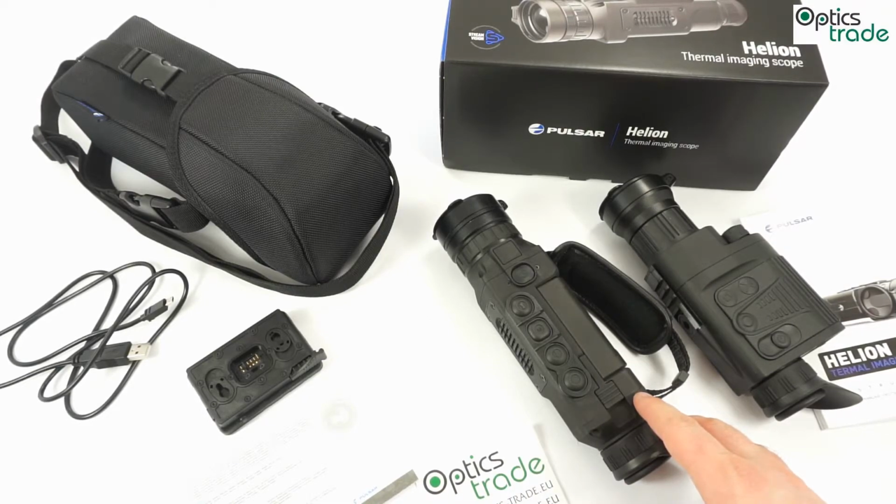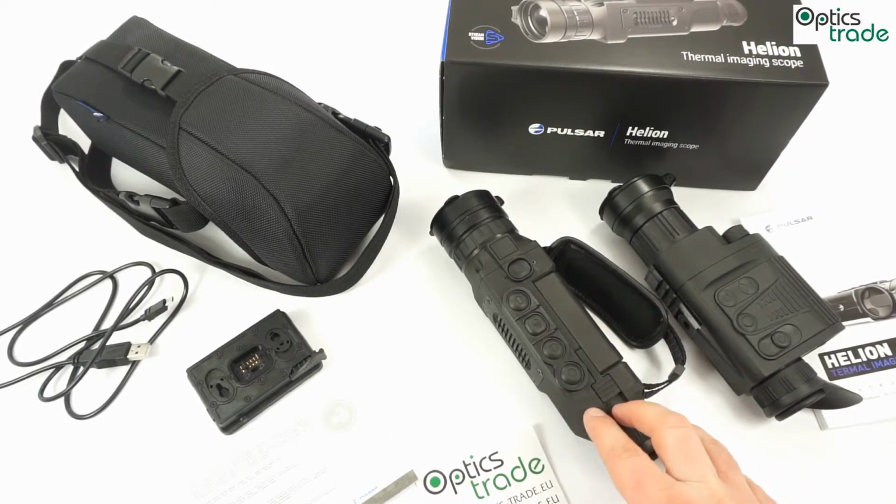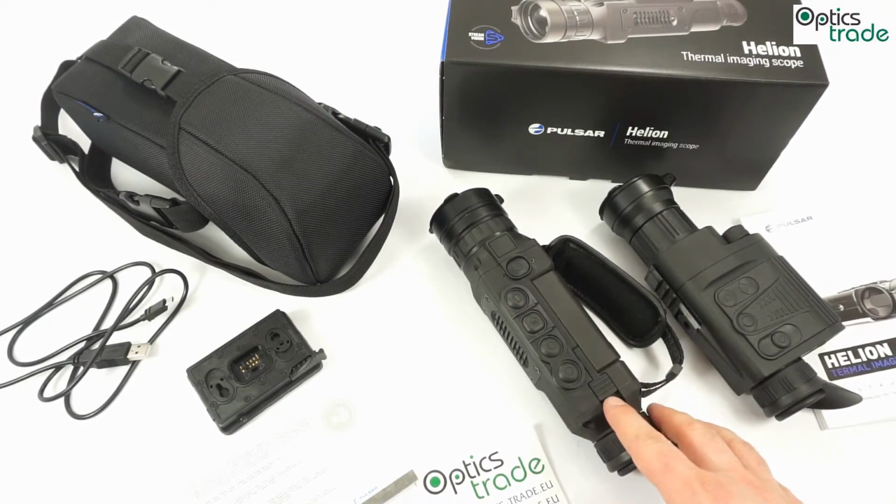I also think it would be great if the magnification would go lower than 4.1. If it would go all the way down to 2.5, this would be great. Let's be honest, anything above 10 or 15 of magnification in such a device is not really that necessary. But lower magnifications, which give you a wider field of view, are more usable. But these are only aside comments.